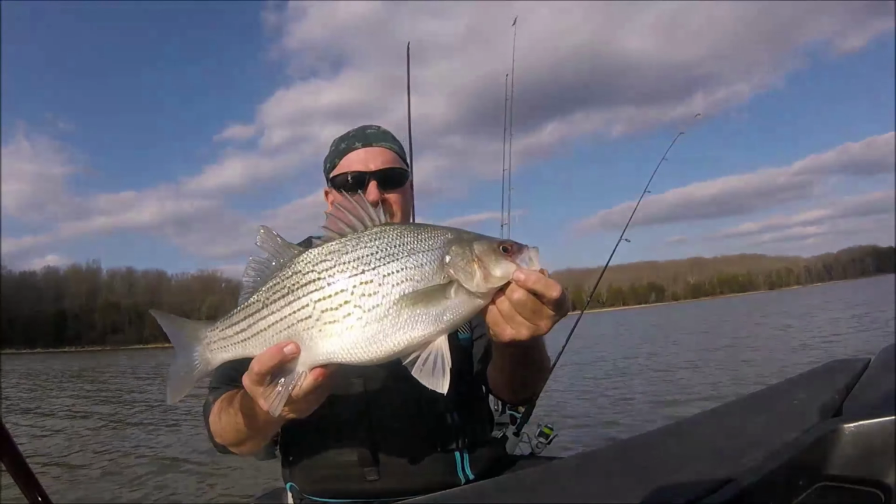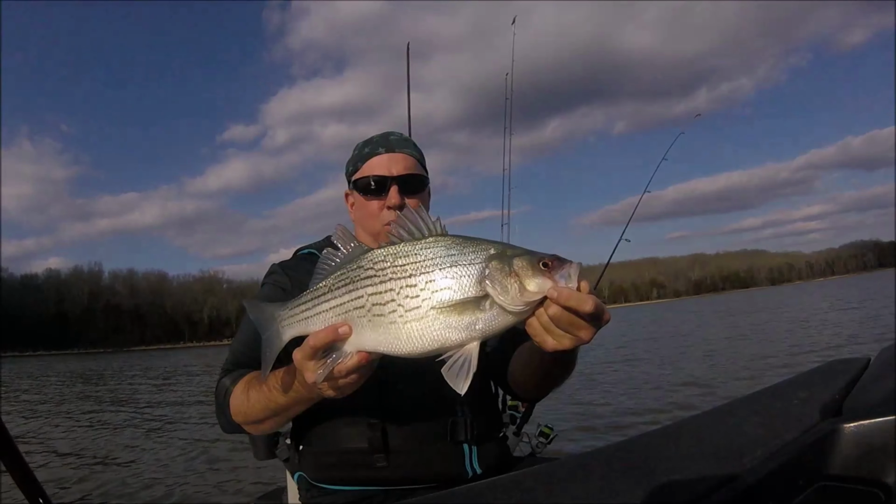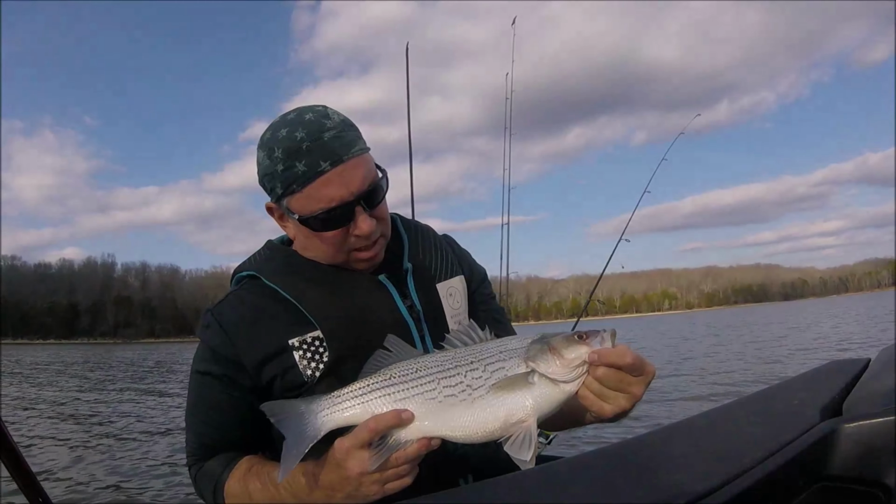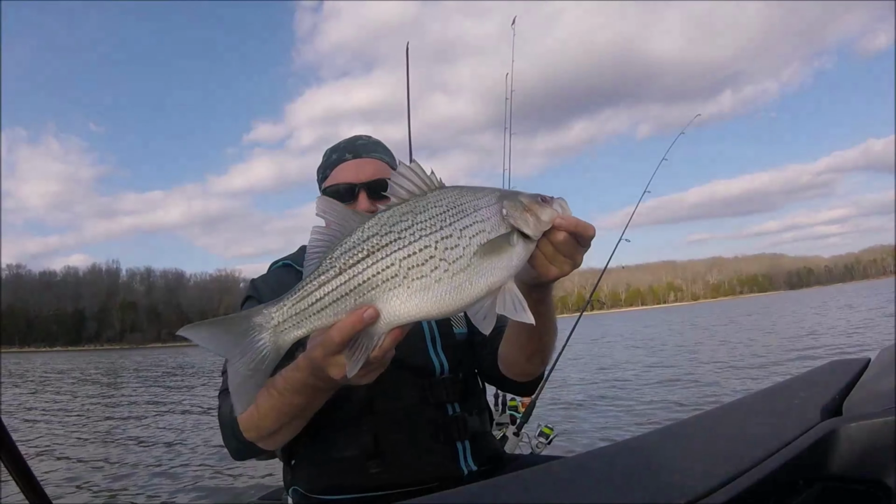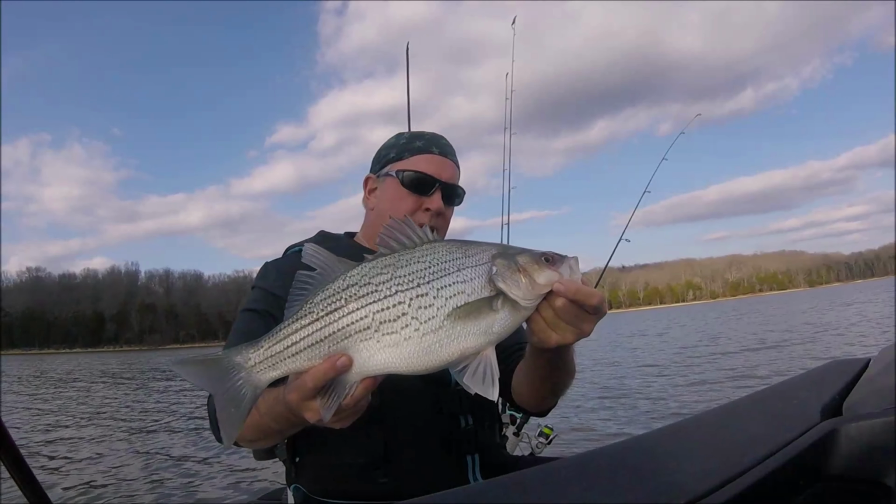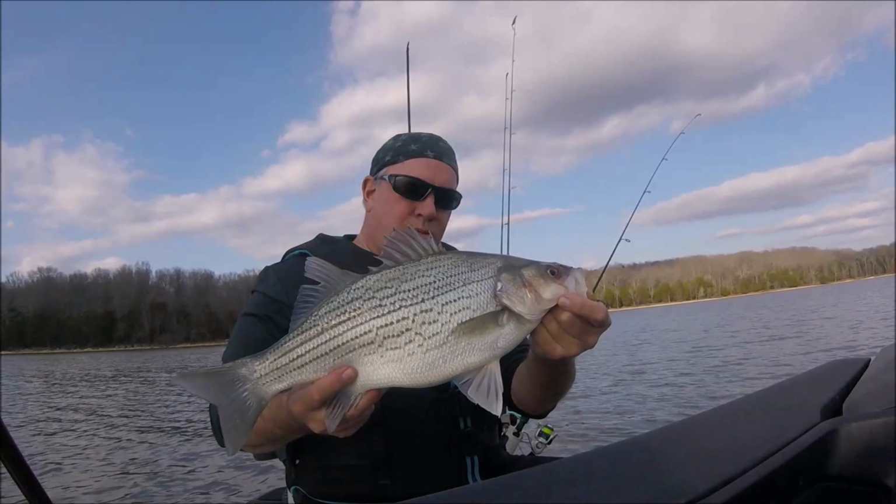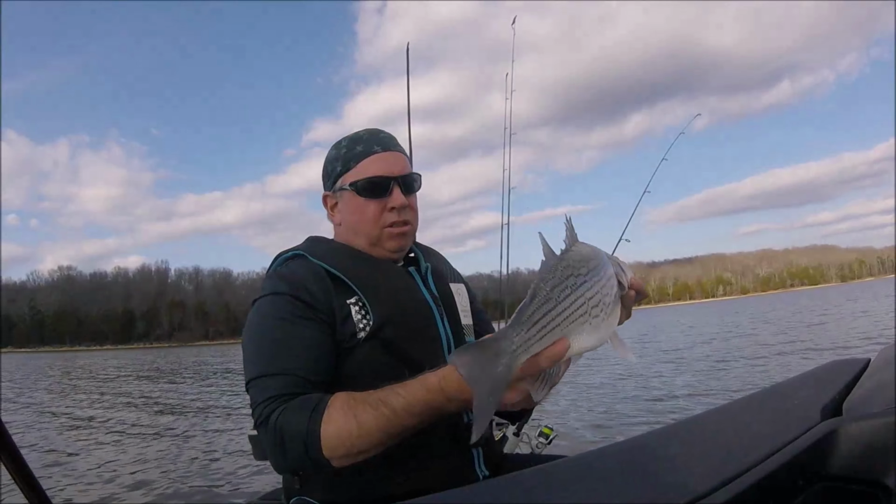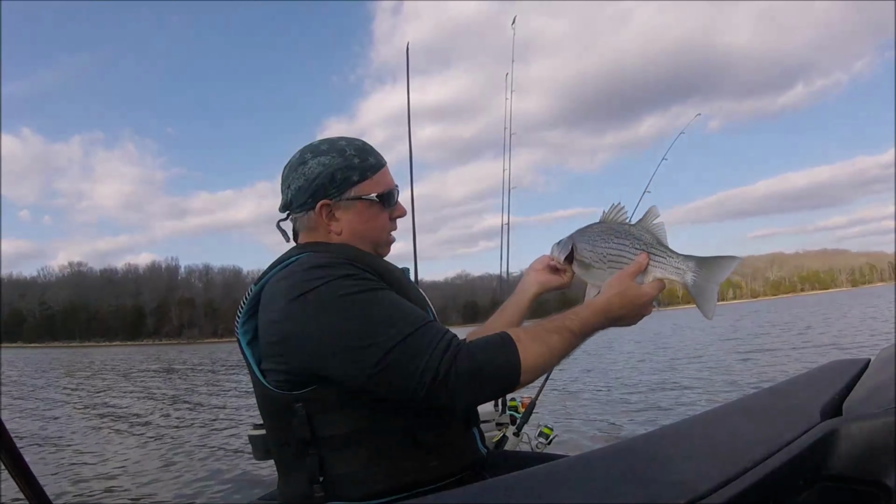20 inches long. And he's a fat boy. He's a keeper. And I was looking to keep a couple of them, but your limit's 2. So I can keep this one and one more. And this one is 20 inches. It's super fat, but I'm not really sure where to put him. But boy, is he a pretty one.